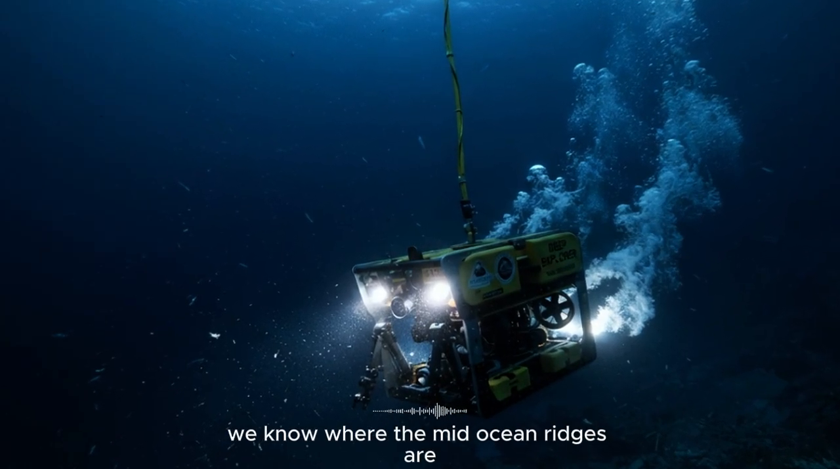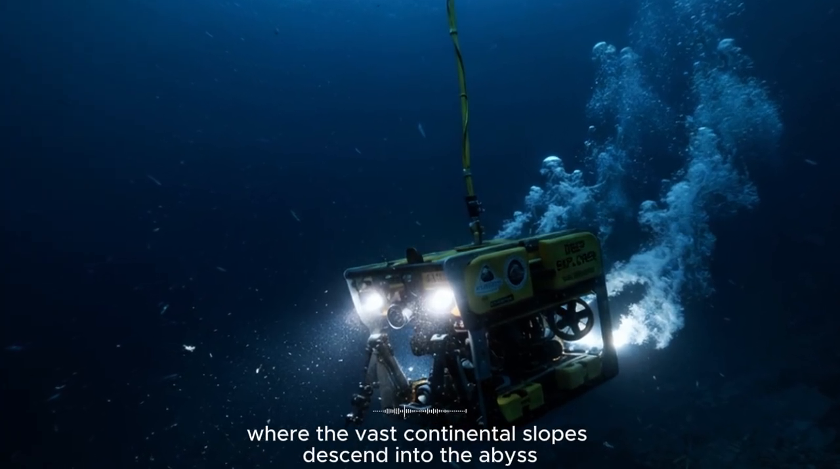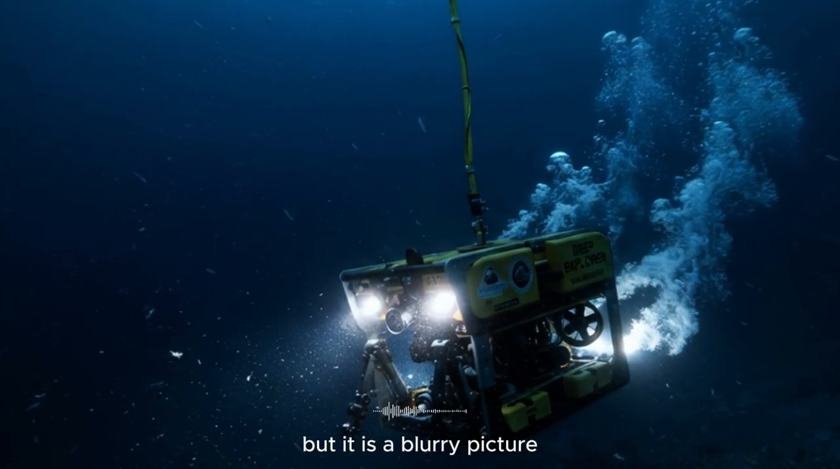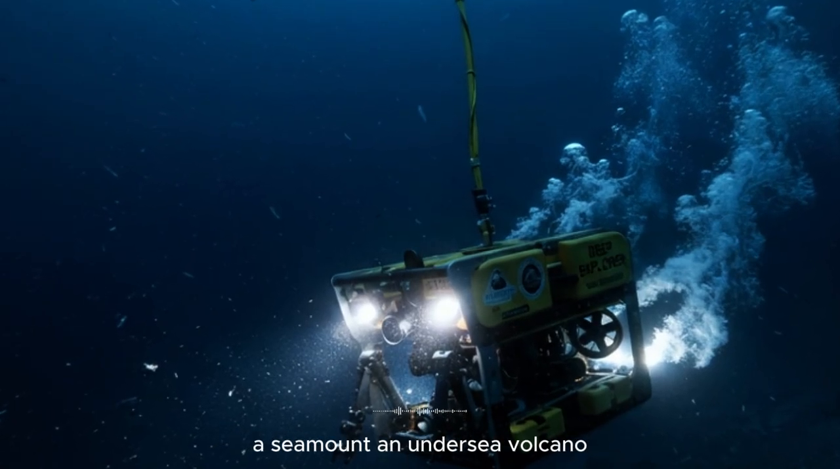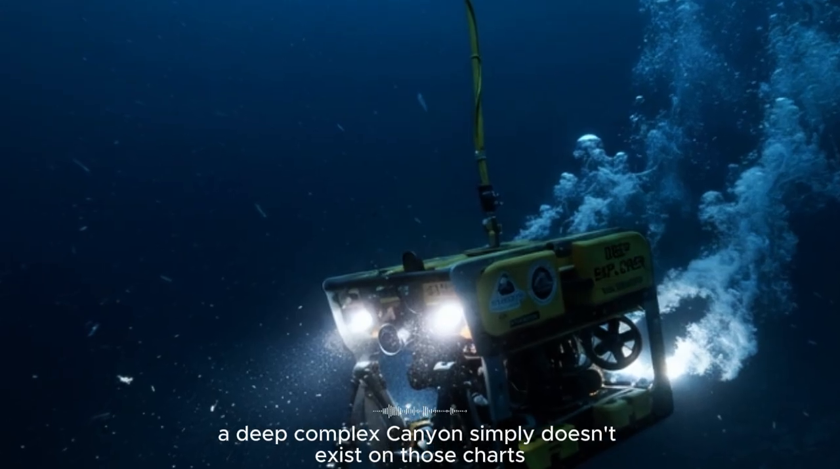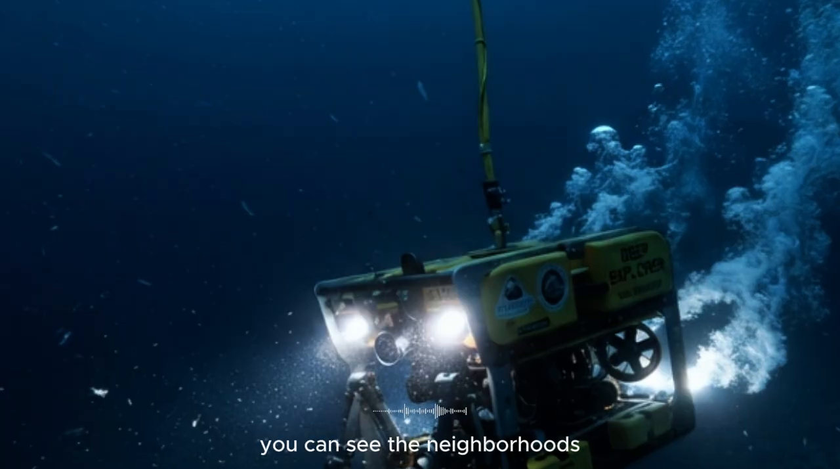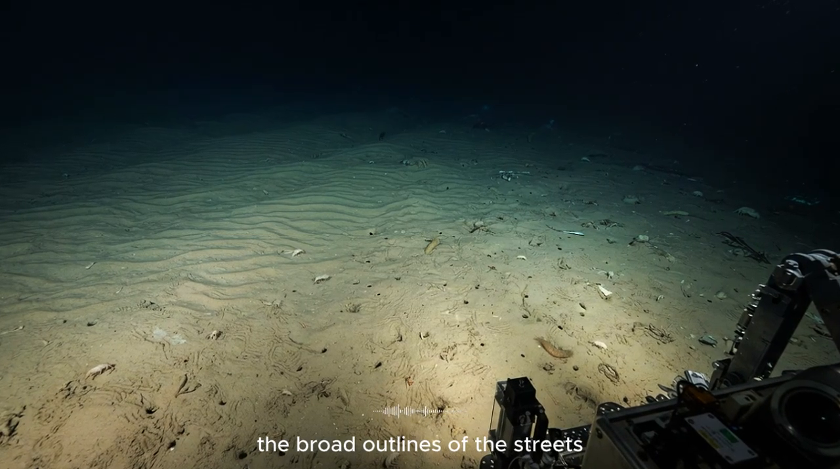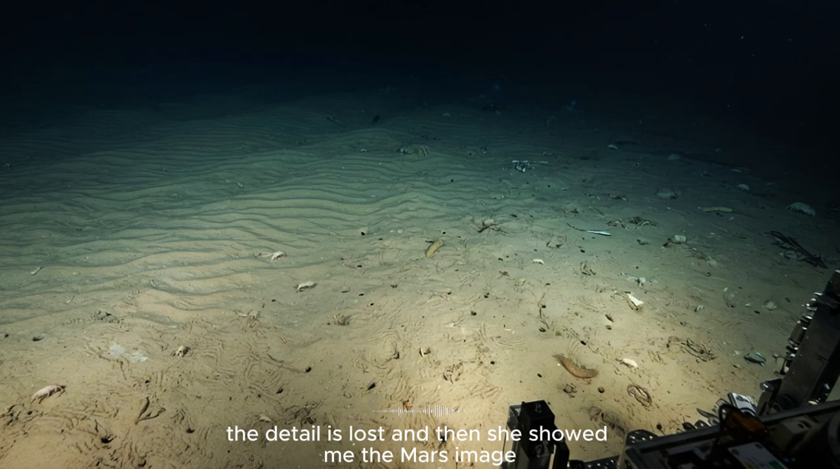We know where the mid-ocean ridges are, where the deep trenches plunge, where the vast continental slopes descend into the abyss. But it is a blurry picture. Anything smaller than a few kilometers across, a seamount, an undersea volcano, a deep, complex canyon, simply doesn't exist on those charts. It's like looking at a city from space. You can see the neighborhoods, the broad outlines of the streets, but you can't see the individual houses, the cars, the people. The detail is lost.